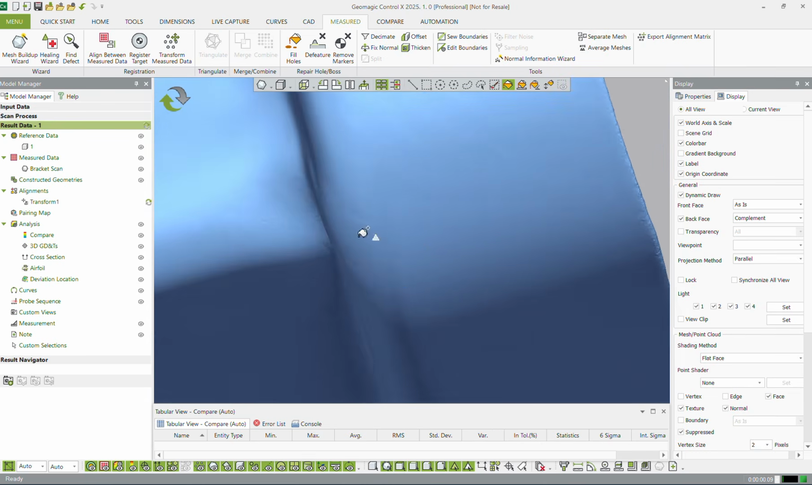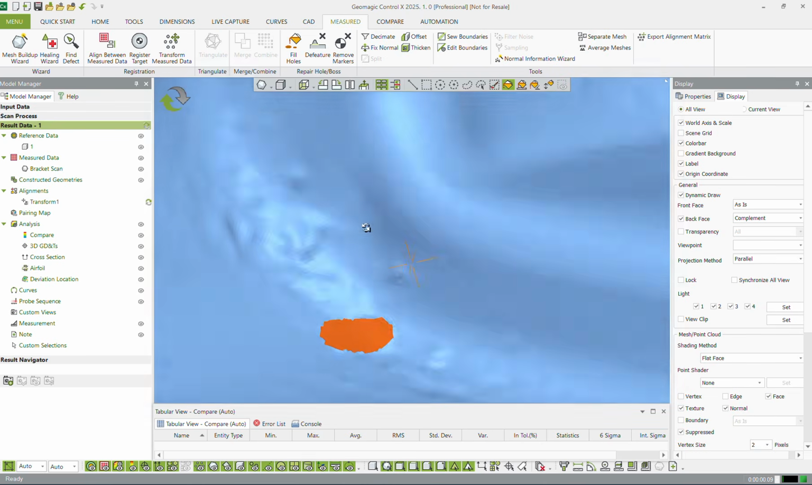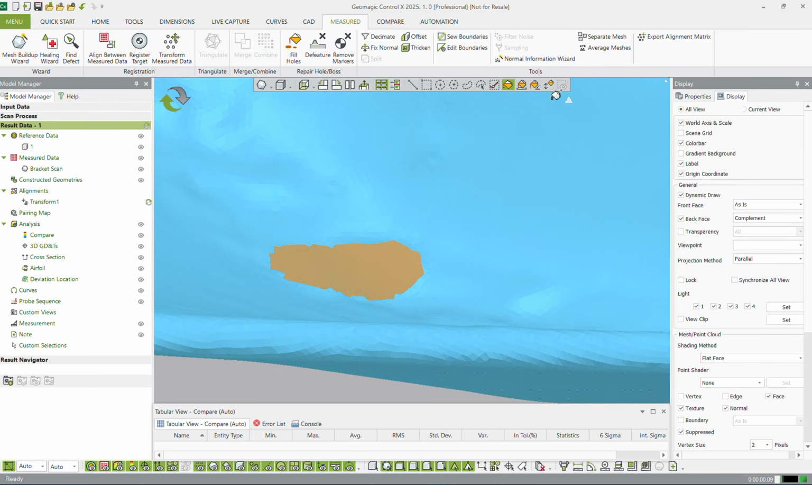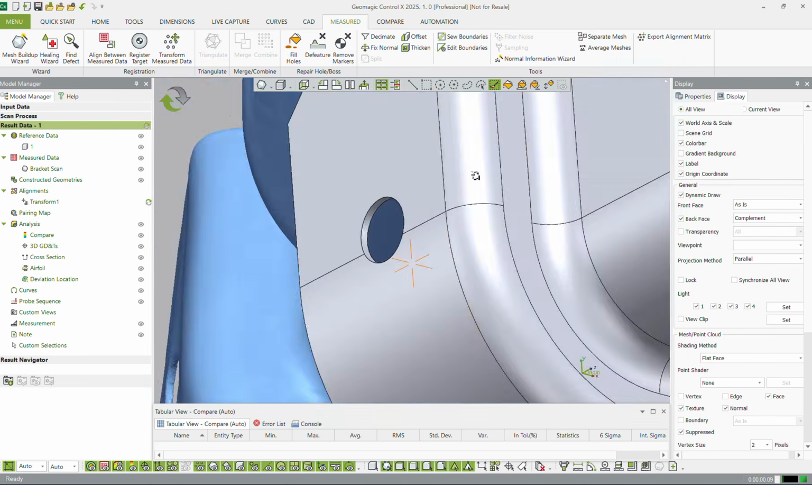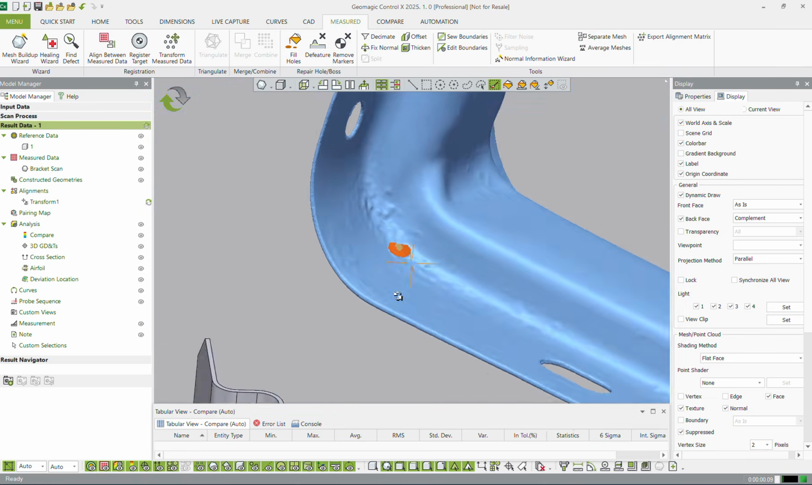This is actually the back surface, so we're looking inside the part. So the part essentially has contrasting colors, right? It's blue on the outside, orange on the inside. So you can see we're seeing into the part over here. And if I select none, if I select some of this orange, see this is the face that we're selecting. So we're seeing into the part.